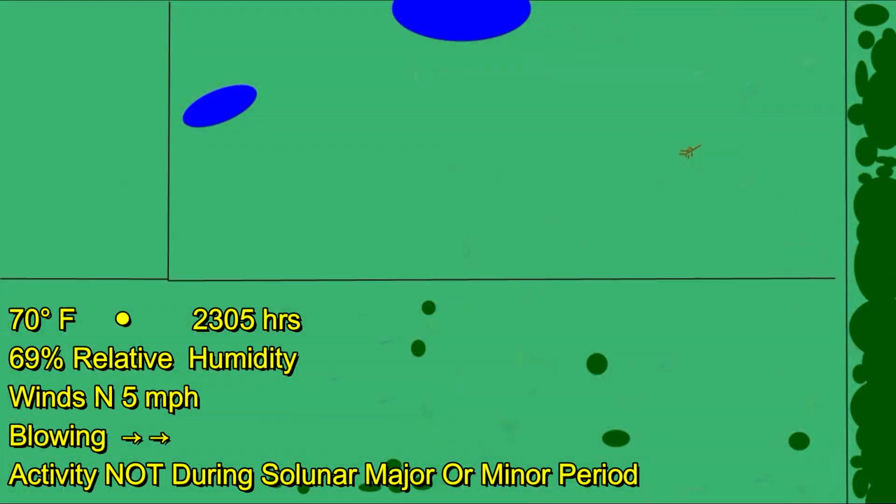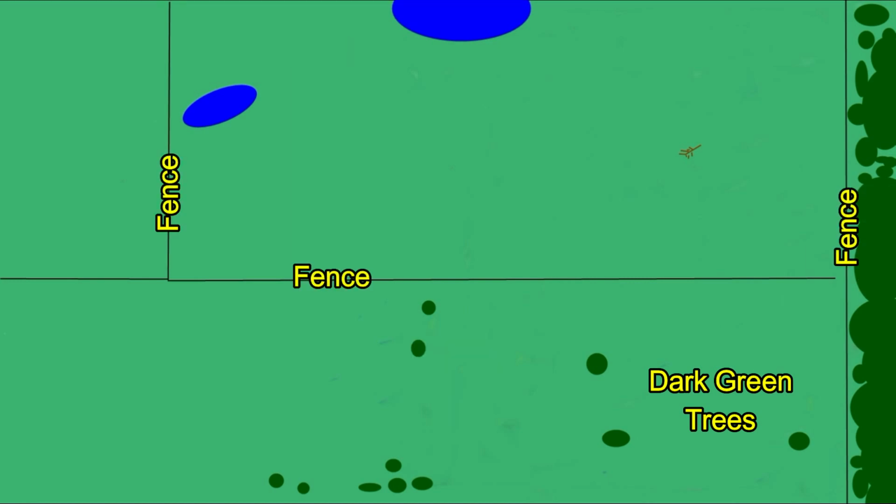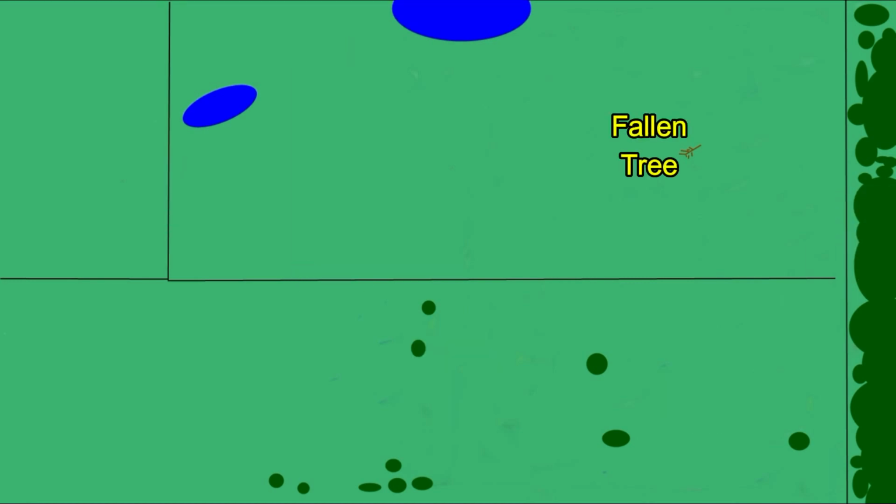So this is what it looks like. There you can see the wind is blowing from left to right. I'm set up under a tree. The pigs are there in the tree line. The dark green shapes are trees. There are the tanks. There are the fence lines. And that's the neighbor's property.